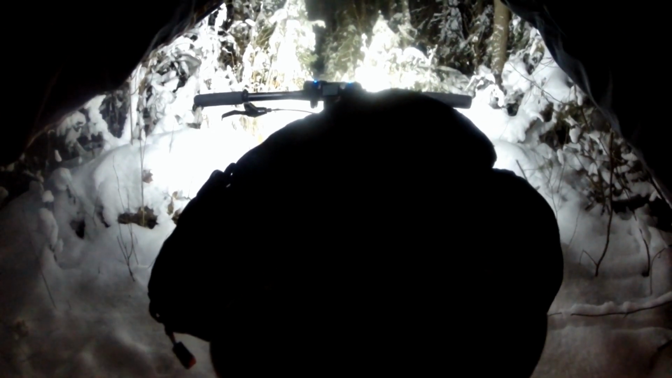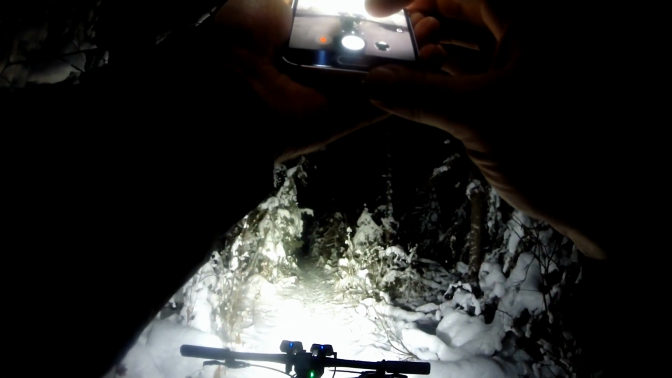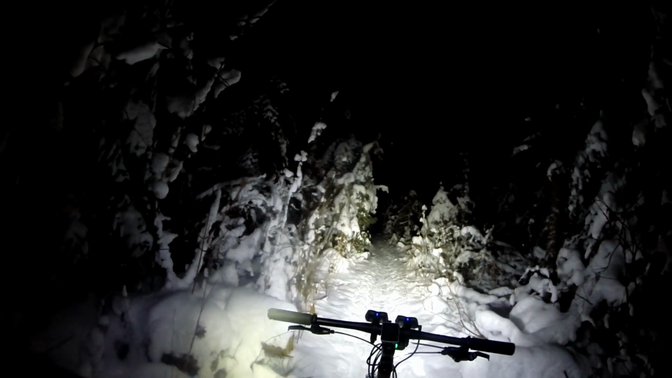Picture of the temperature. Moisture on the lens. Picture of the trail. Maybe it's not the prettiest section, but reasonably pretty. We'll take one more shot at some point.